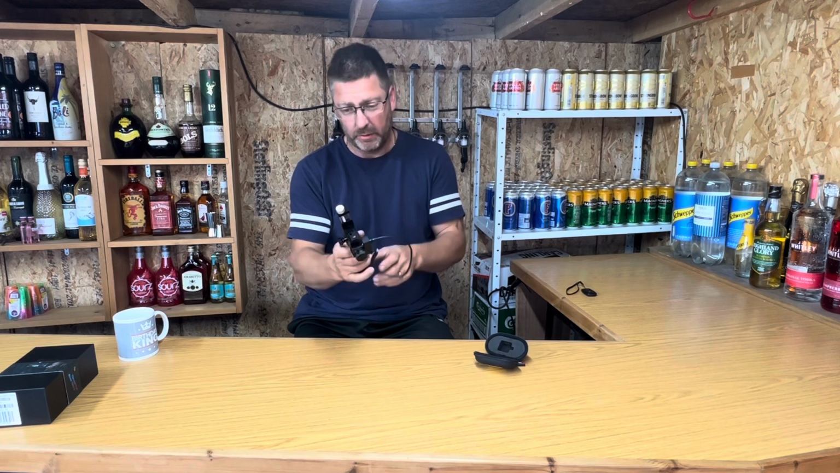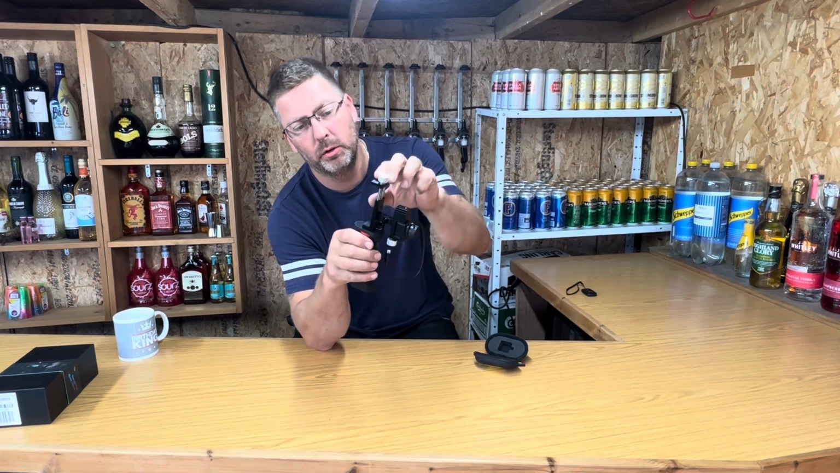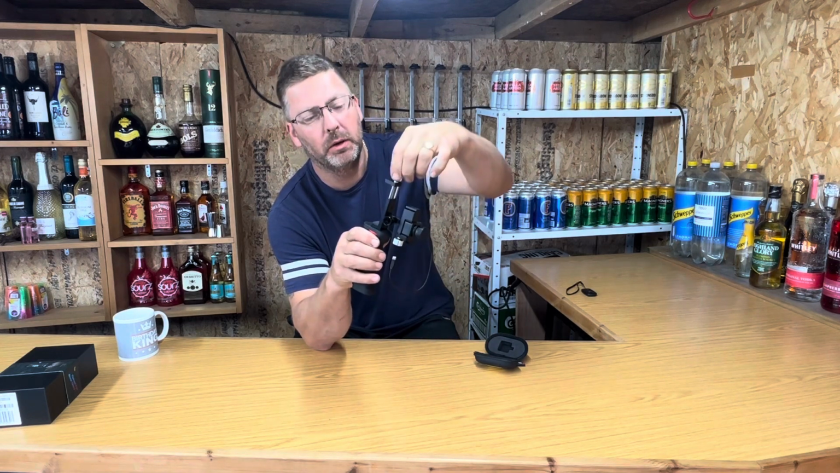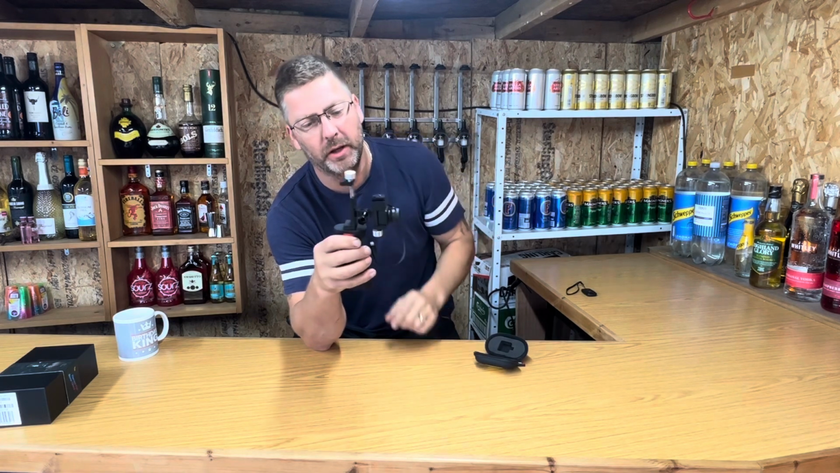Okay, I'm quickly back again, because while packing this away ready to bring back out later, I noticed another couple of quick things which I'll point out. The clamp here and this one here are actually both sprung. So you're not actually unthreading it when you thread that, like you do on a lot of things. It is actually just sprung, which is a really nice feature.